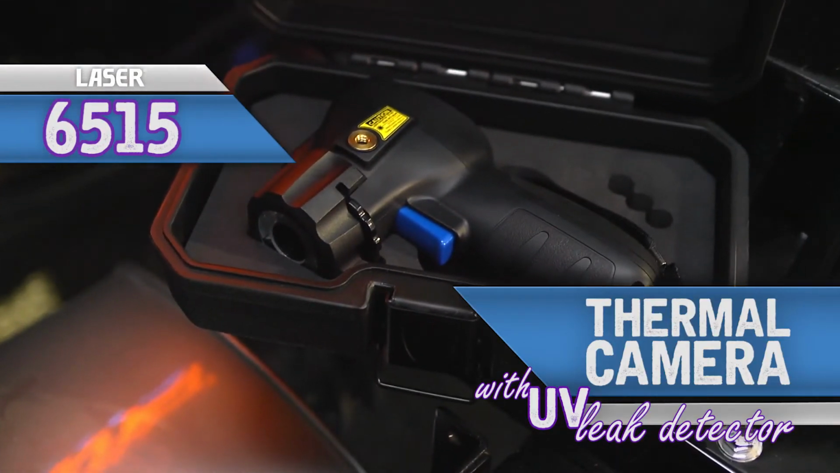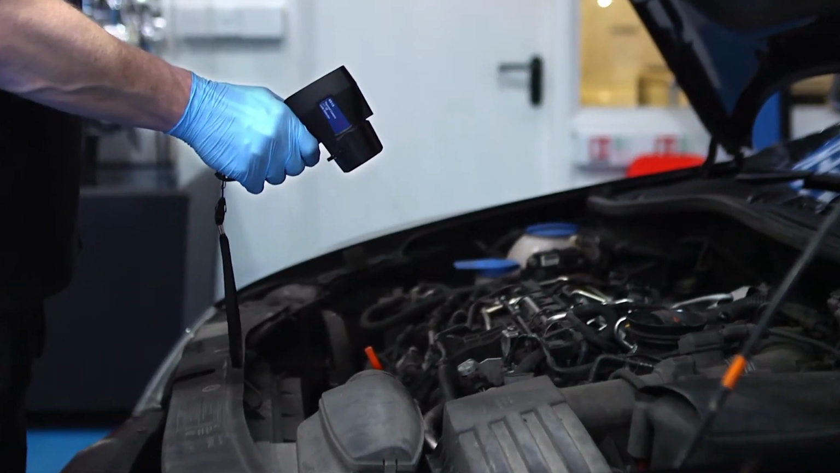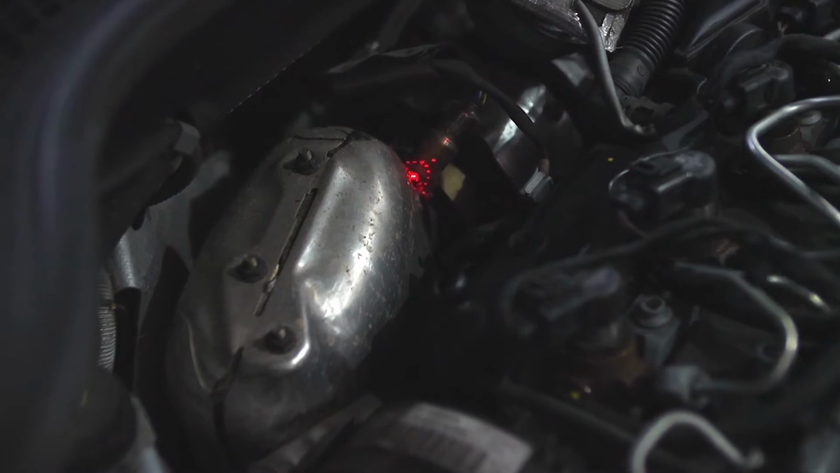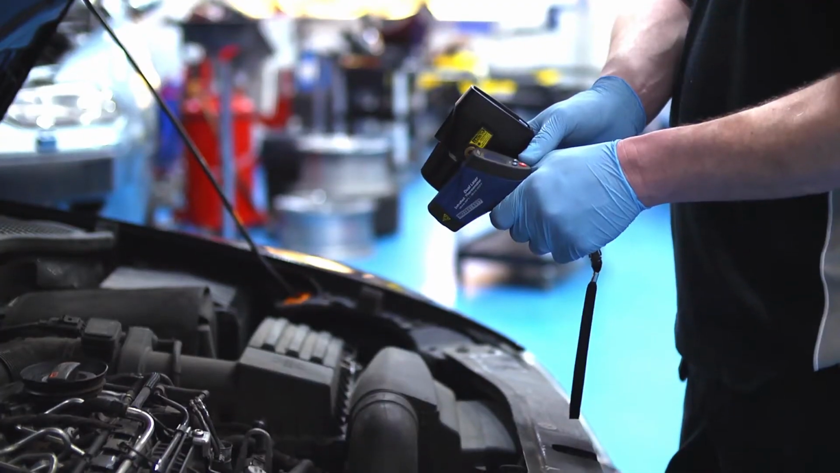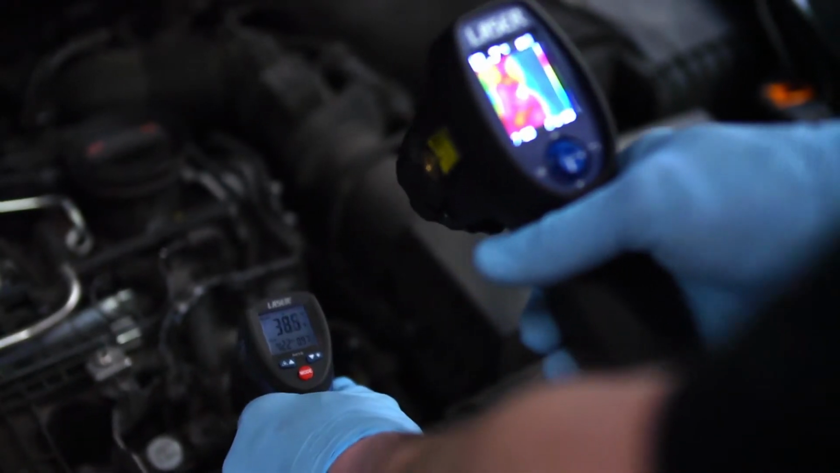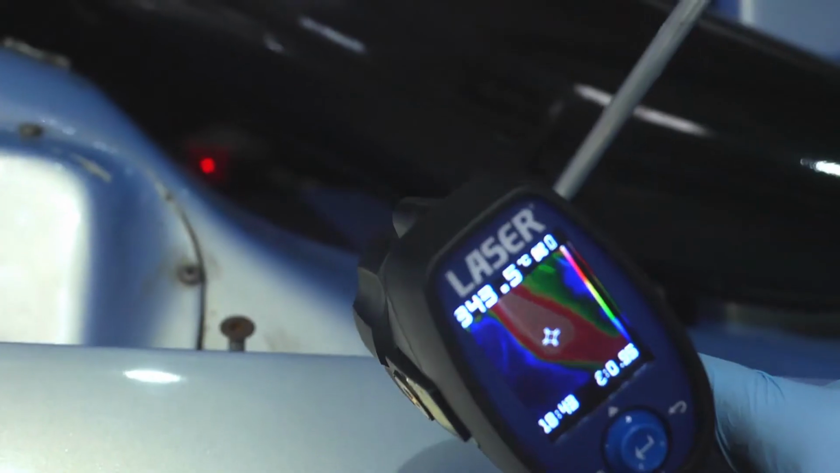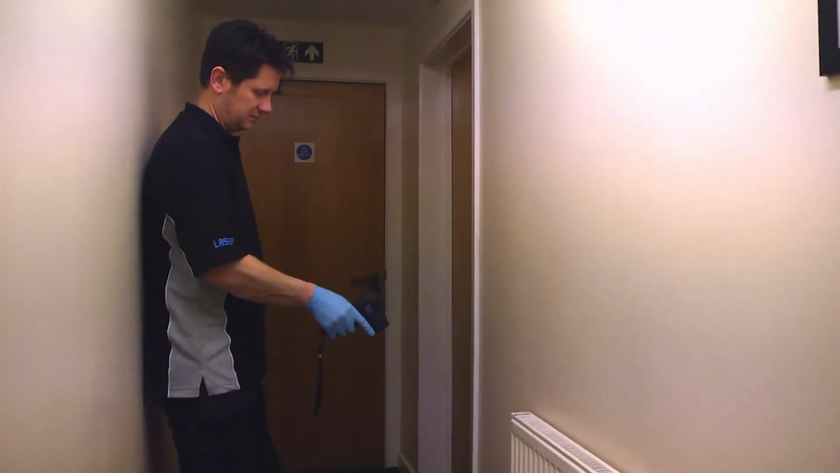The new Laser Tools handheld thermal imaging camera combines the function of a surface measuring infrared thermometer with real-time thermal imaging that actually lets you see what's hot and cold on screen. It provides instant troubleshooting and lets you pinpoint the target area to get reliable readings. This versatile device has multiple applications.